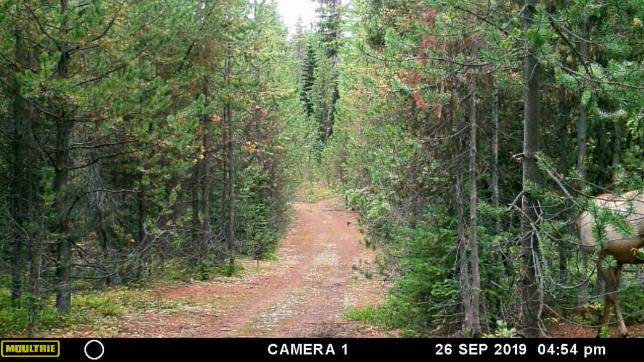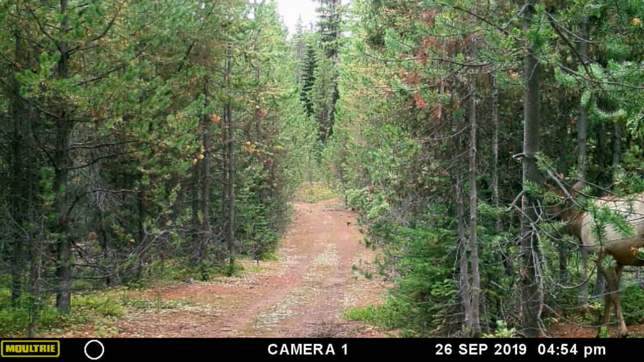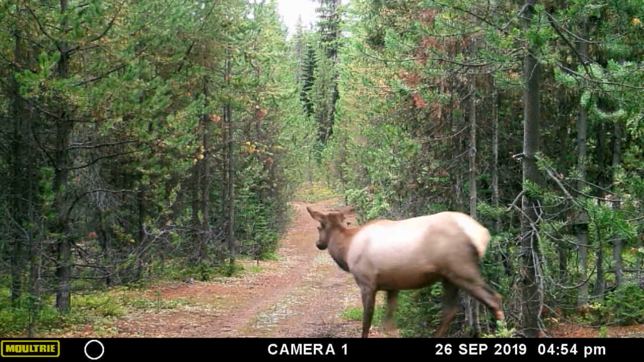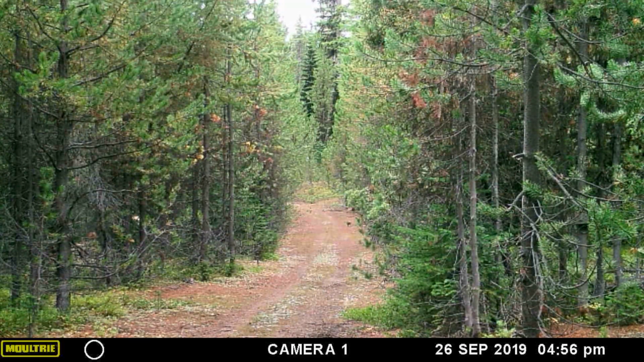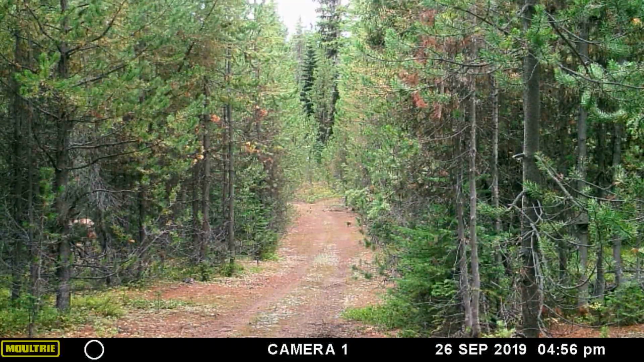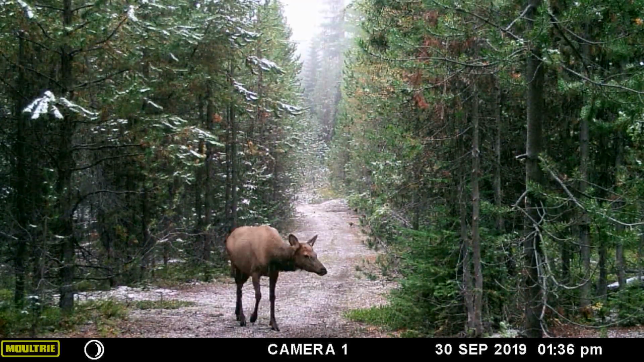Now it's sniffing the camera, not knowing what to make of that. And she decides she's going to go somewhere else. Started snowing. 30th of September.